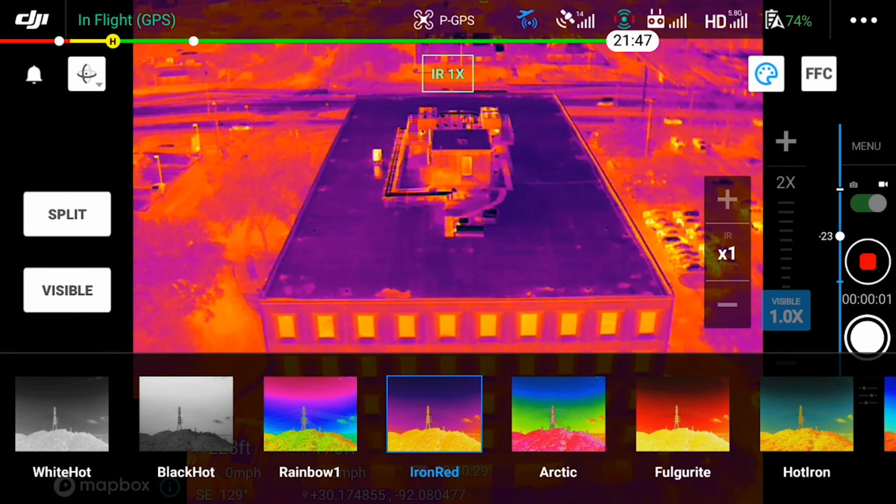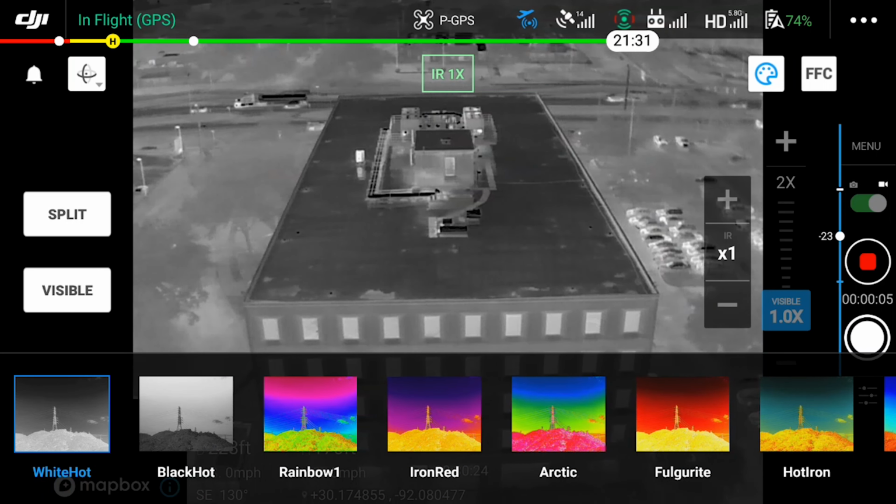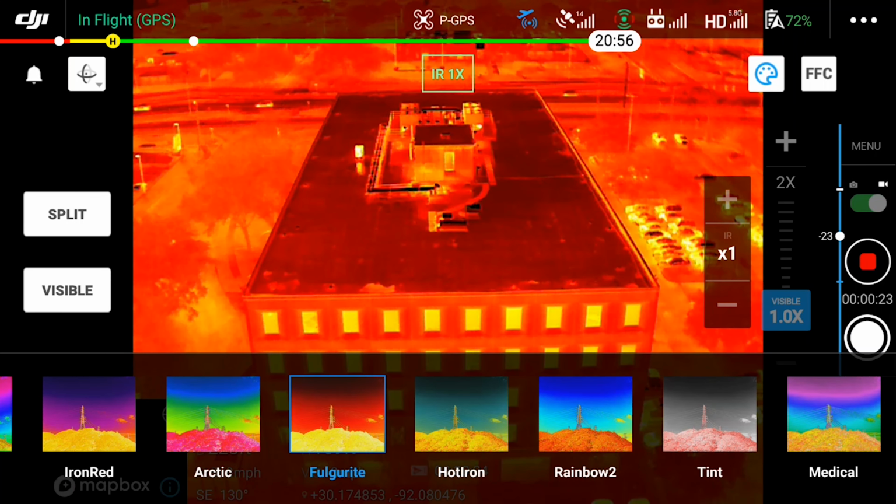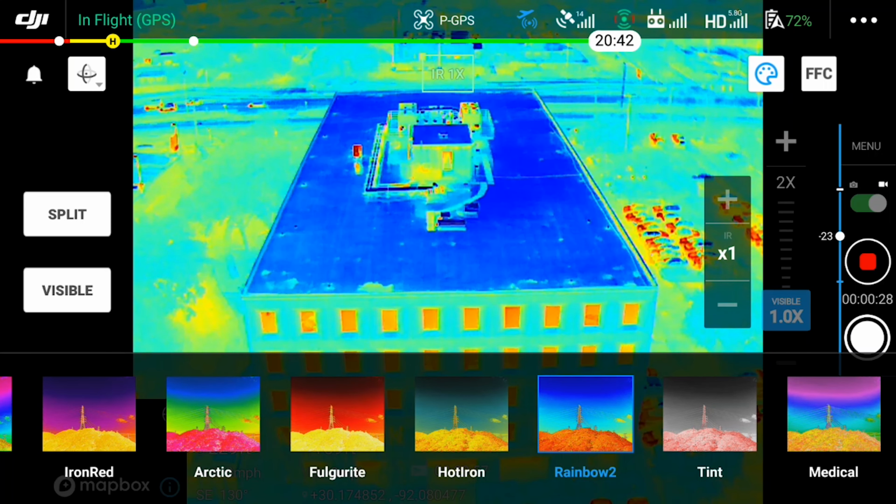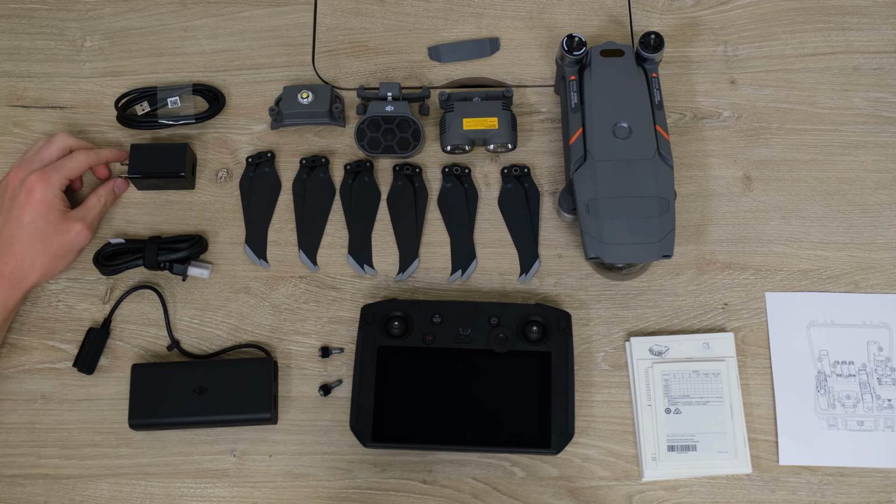Before we move on, the color palettes available for thermal photos and videos include White Hot, Black Hot, Rainbow 1, Iron Red, Arctic, Fulgurite, Hot Iron, Rainbow 2, Tint, and Medical. Now that we've covered everything that comes with the Enterprise kit, let's talk about the opportunities available to you.